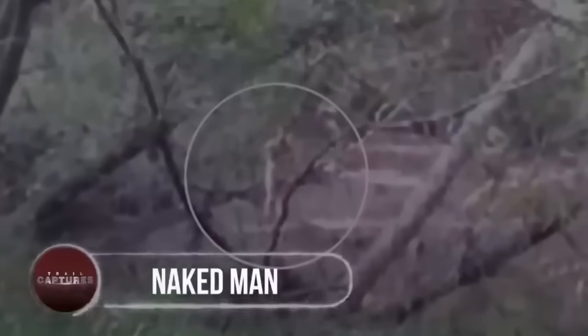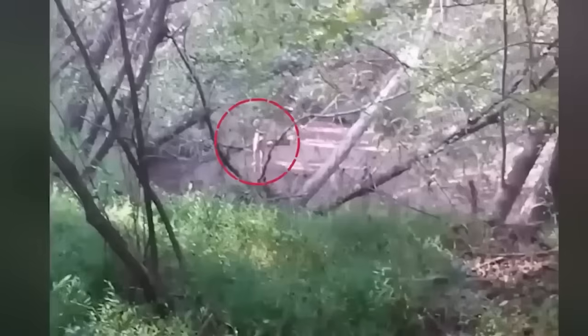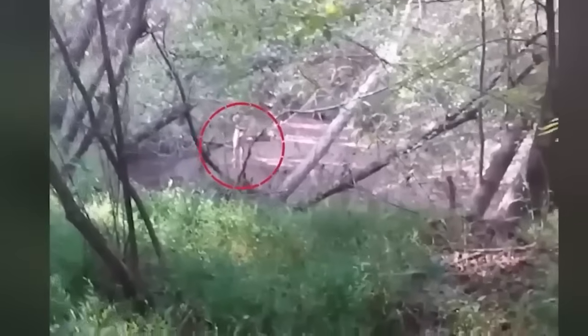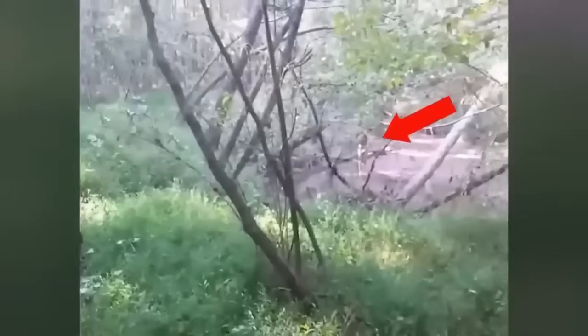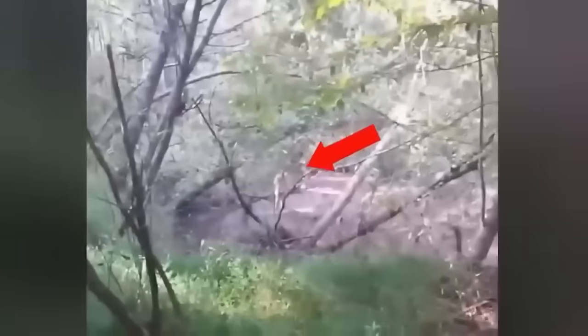Naked Man. A hunter, while passing through a forest near the Tomorrow World area, heard someone calling out to him for help. Looking down, he noticed a man with not a stitch of clothing on him standing by the creek with a walking cane. While maintaining distance, the naked man claimed that he had been robbed, beaten up, and stripped